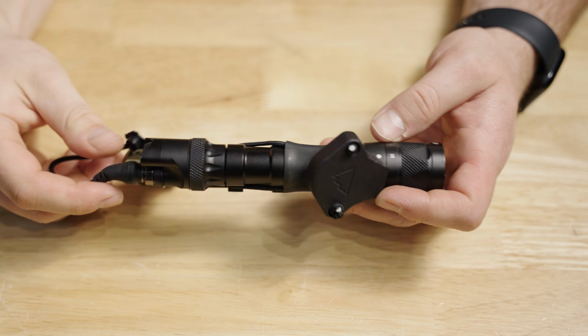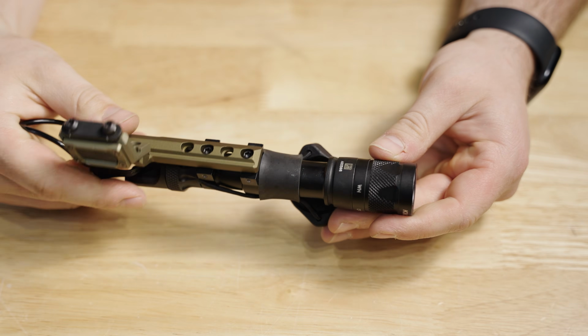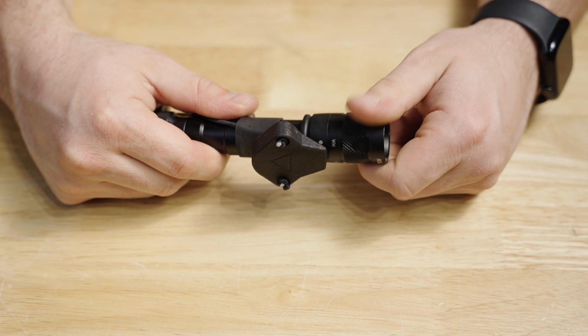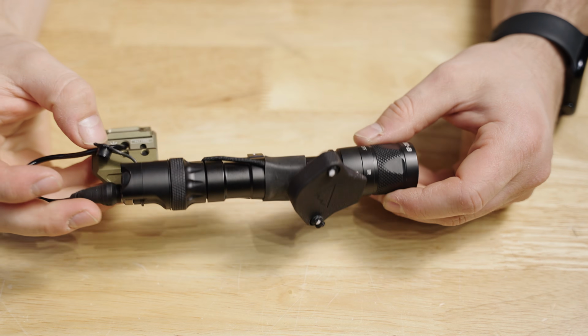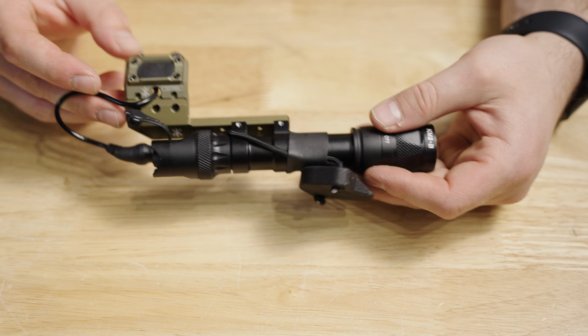I'm sure this is a device many of you guys will be familiar with, and it is the Surefire M600V. So you change your outputs by twisting that head, so you can go in a white mode, off, or all the way over to IR. Obviously you can play around with different combinations of switches, ports, plugs, etc.